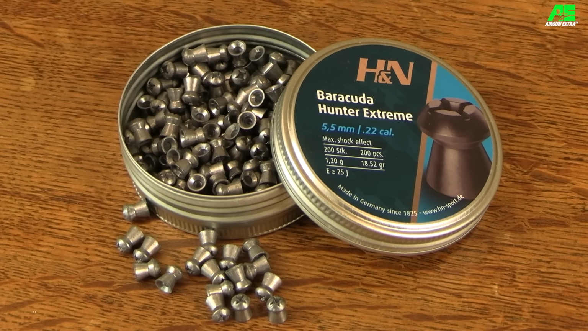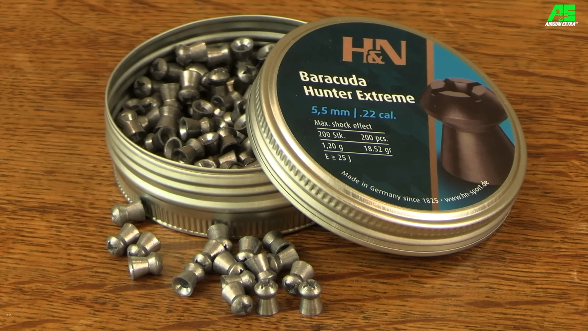Let's move on to the H&N Baracuda Hunter Extreme. So this is another very neatly made pellet from H&N, and this one retails at £9.95 for a tin of 200. I was using 5.52mm head size, and it weighs a fairly hefty 18.52 grains. And looking at its nose, it has clearly been designed with the intention of deforming on impact.